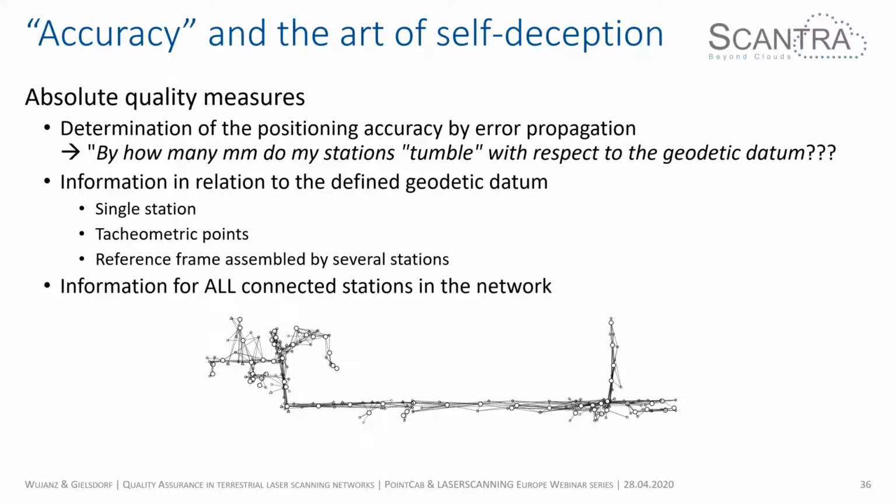And there are three different strategies that you can choose to define such a datum. First of all, it could be a single station, a single laser scan, where you say, look, you are now my reference, and all my absolute quality measures should be computed with respect to this one. Probably the one that all of you use or thought of first would be tachymetric or ground control points in general.